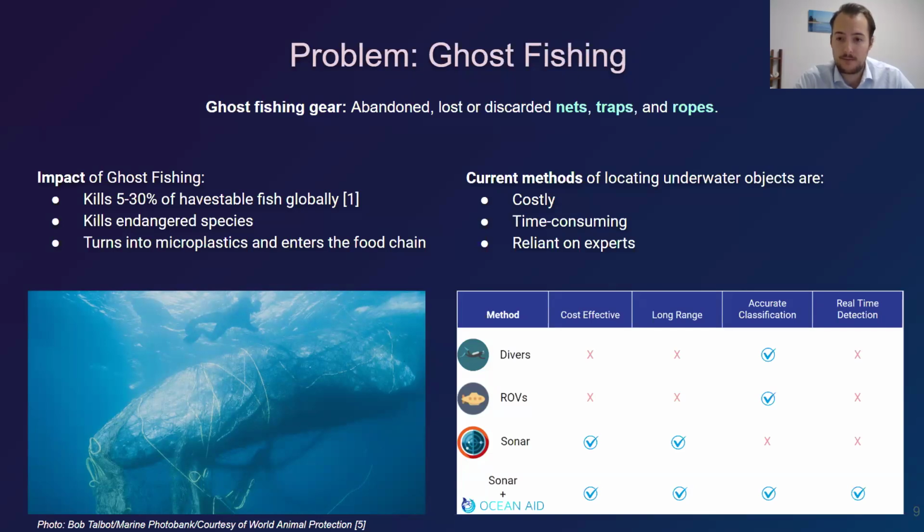Actually, 70% of macroplastic in the ocean is ghost fishing gear. So it's a massive problem, and the current methods of locating these objects are costly, time consuming, and reliant on experts. And we found that this is actually a problem for a lot of different underwater detections. Using divers and ROVs can't really provide a long range, or they're costly. And sonar can cover a much larger range, but needs an expert to interpret that data.